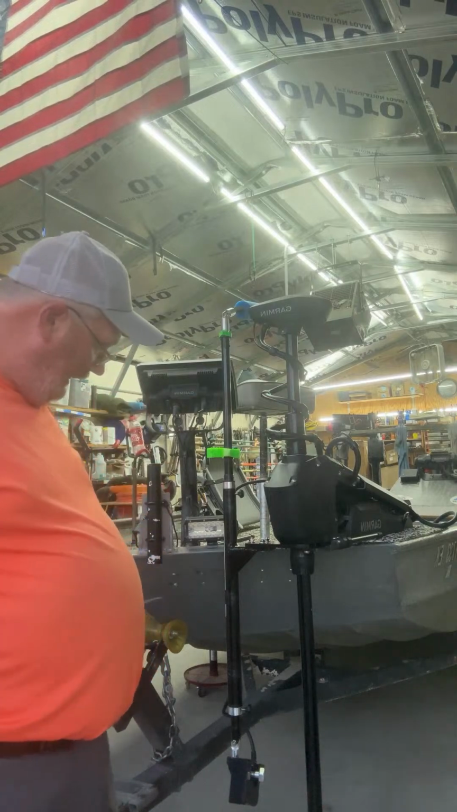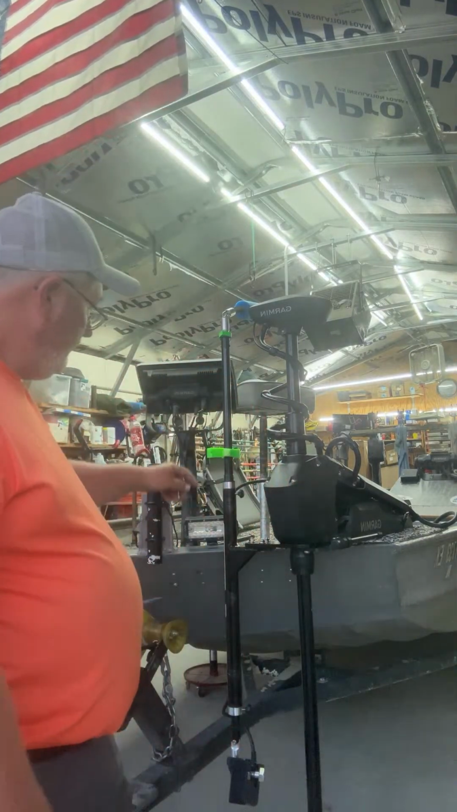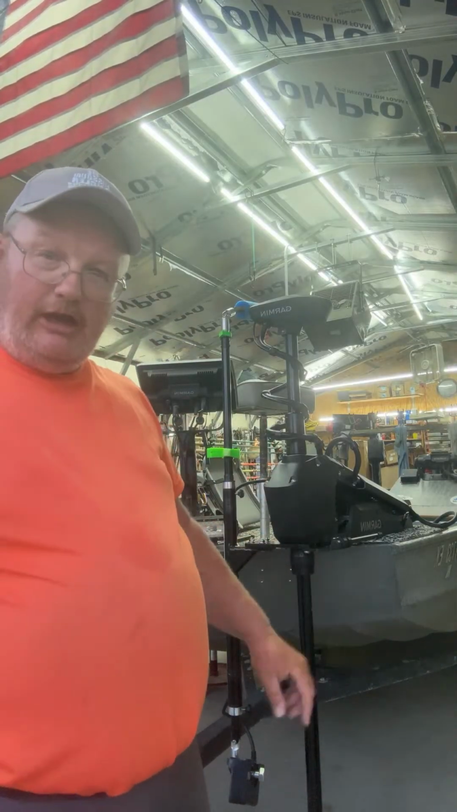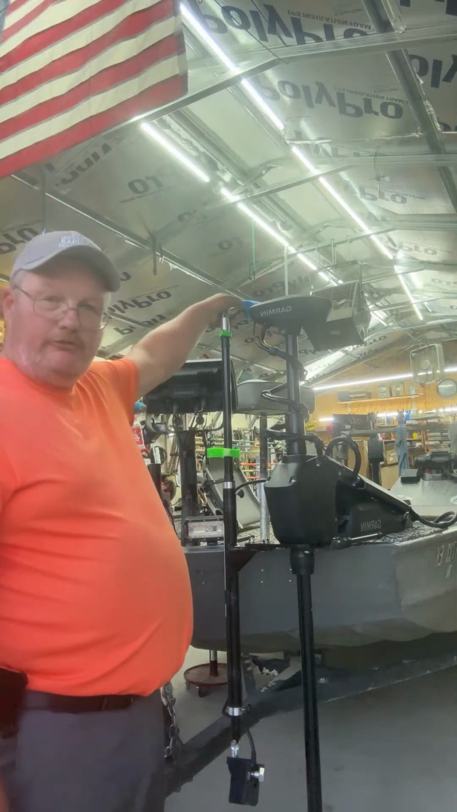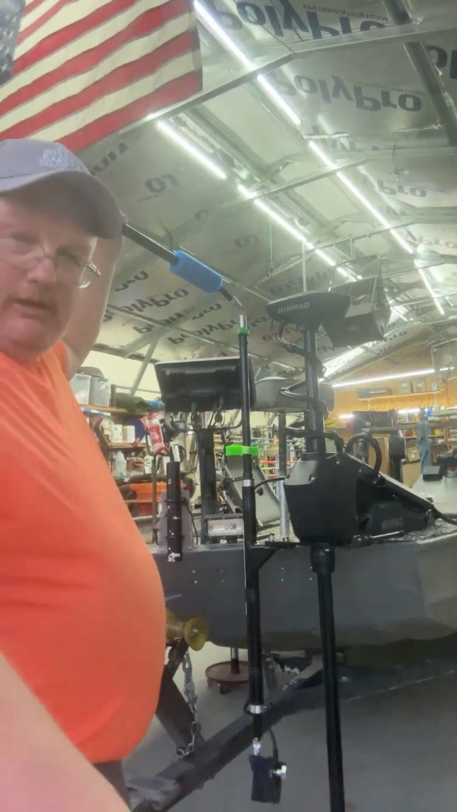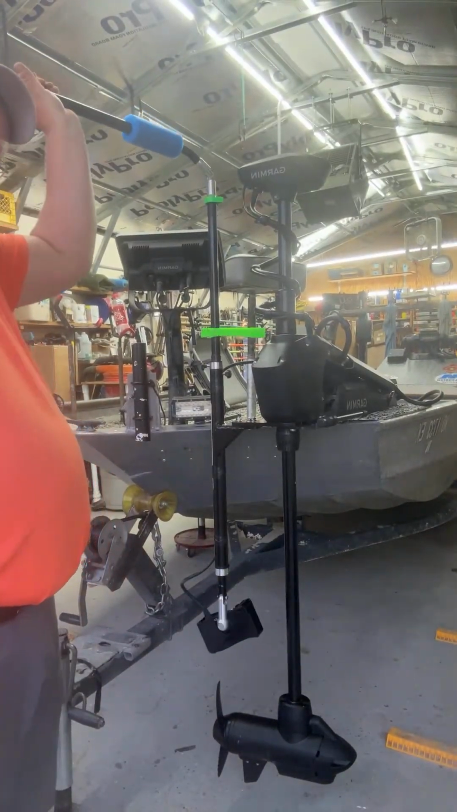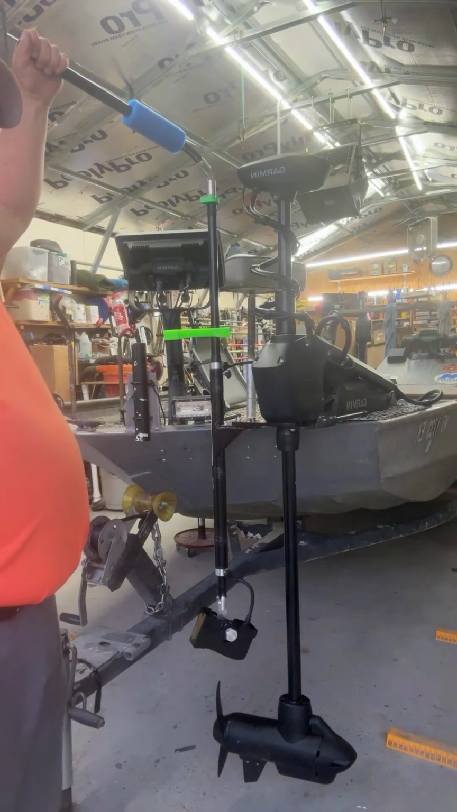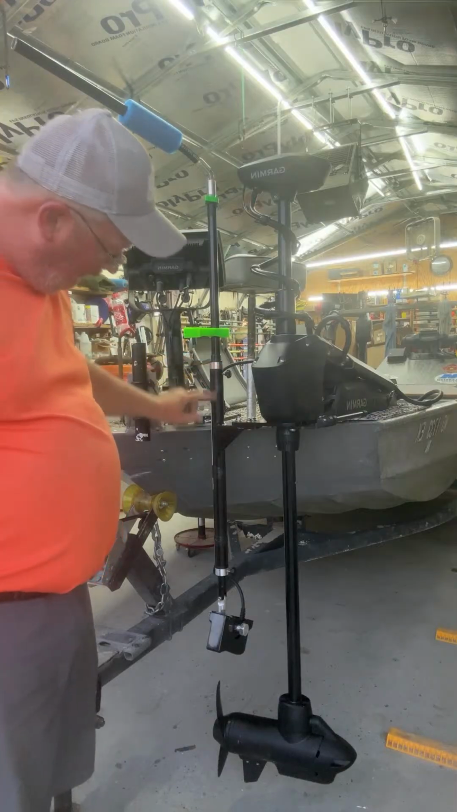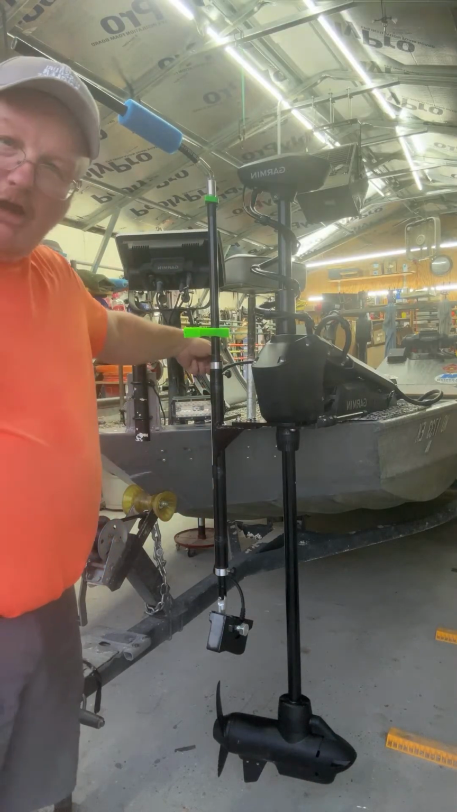The downside to what I've seen, just since I put it on and was playing with it, adjusting stuff, I had it on and was making sure I had it all right. I was in the boat, turning my transducer back and forth like this, and my wife said, whoa, whoa, whoa, stop. This lock collar up here, it's got one at the top, one at the bottom.